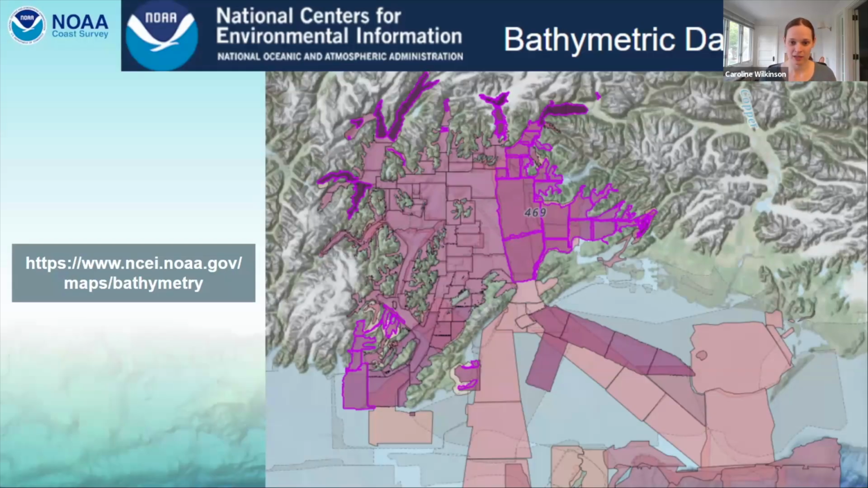What you're looking at here is Prince William Sound, and each of these pink to purple colored squares represent different surveys that the Office of Coast Survey has done. If it is a deeper, more vibrant purple, it is a newer survey. If it is more of a pinkish color, it is an older survey. We have surveys on here from the early 1900s all the way up to present day.